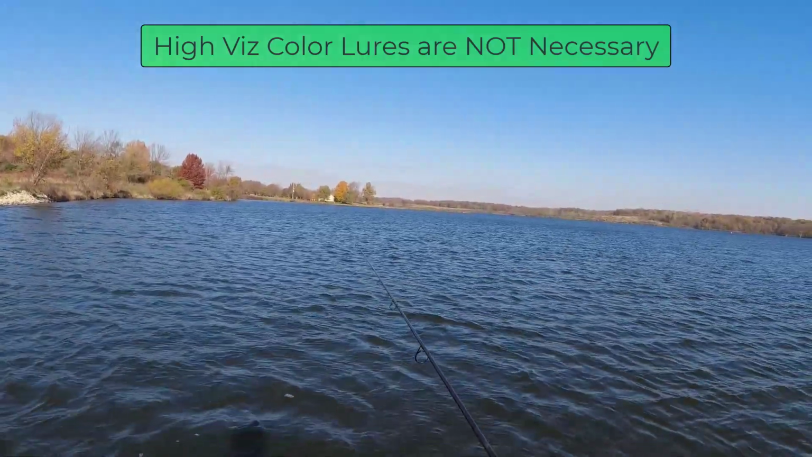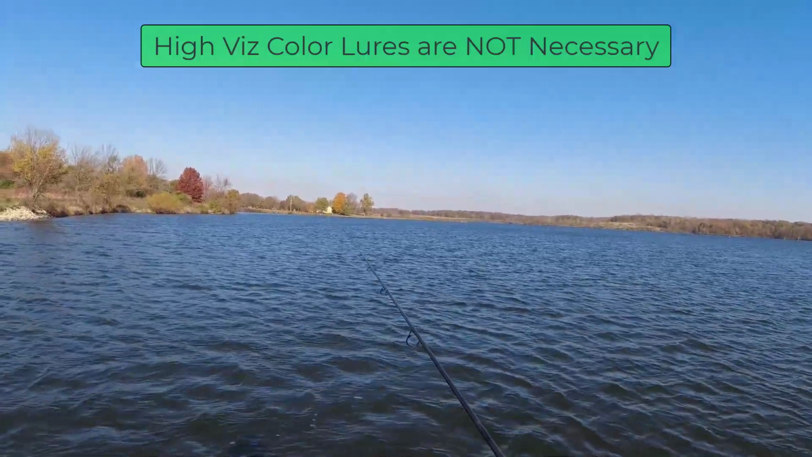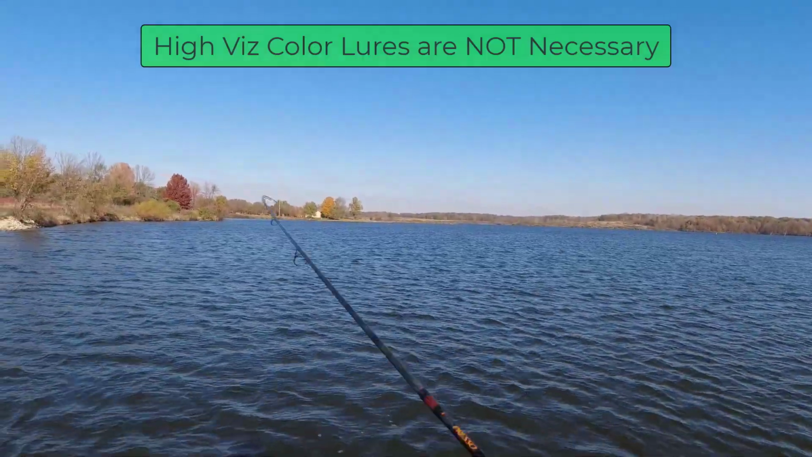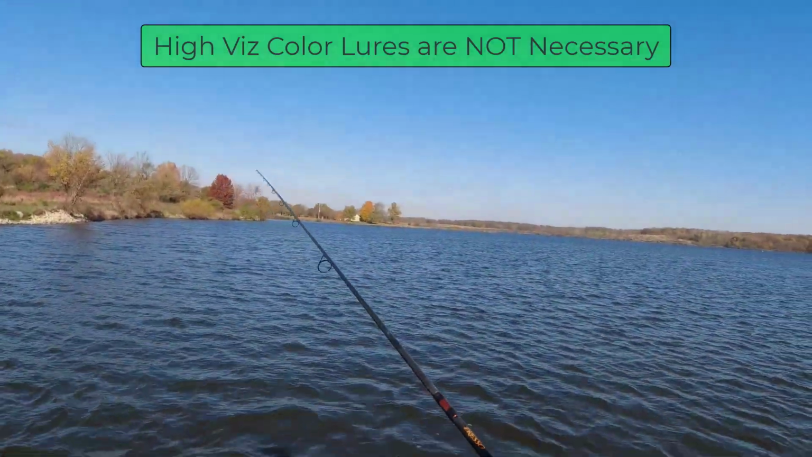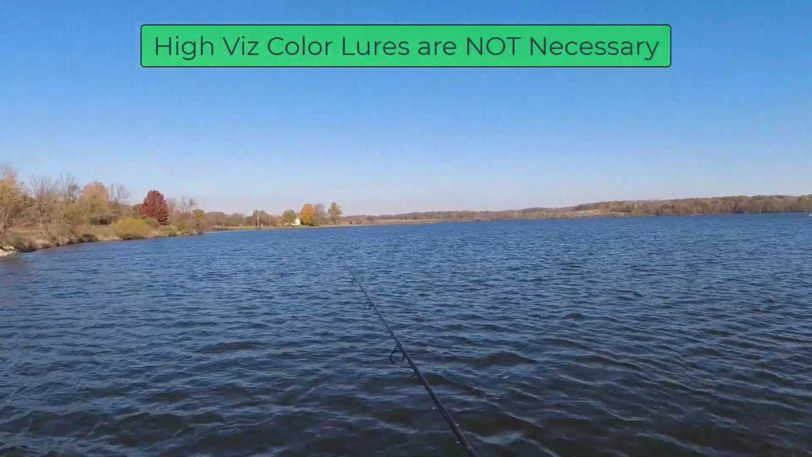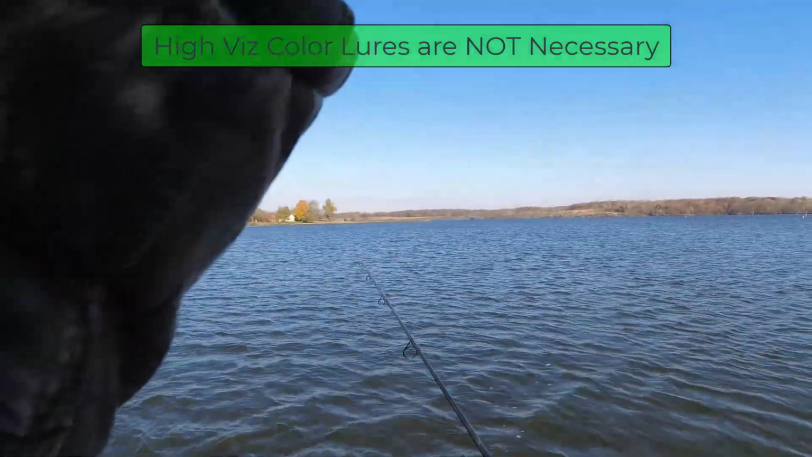Black is probably the best color, probably better than white. White is also number 2 in my opinion, but black is number 1. And then you can have a little chartreuse for very stained water. But you don't need all of those funny colors.